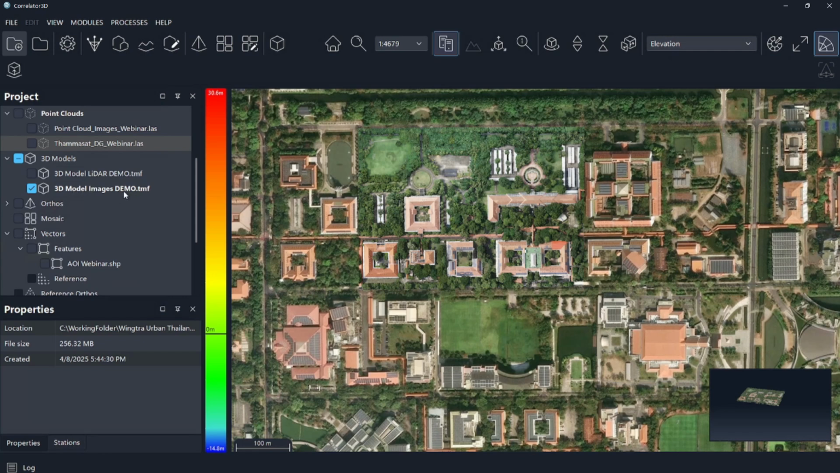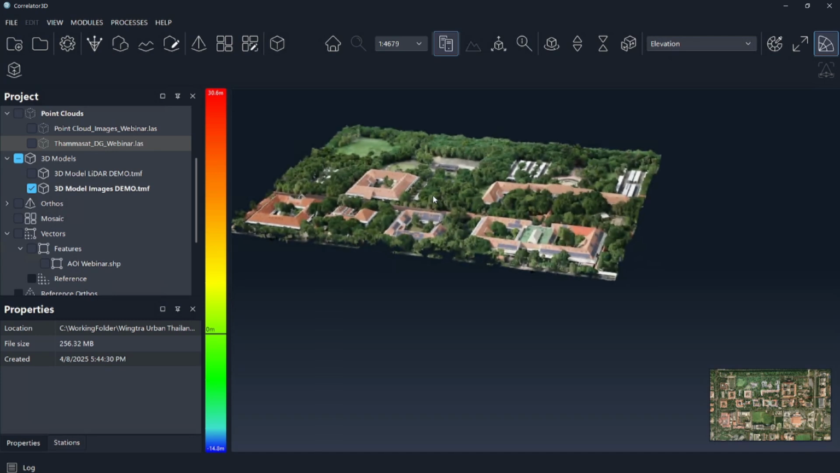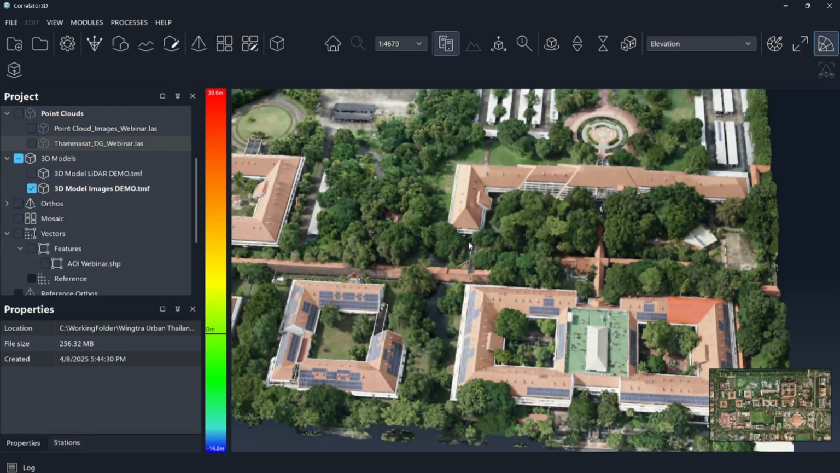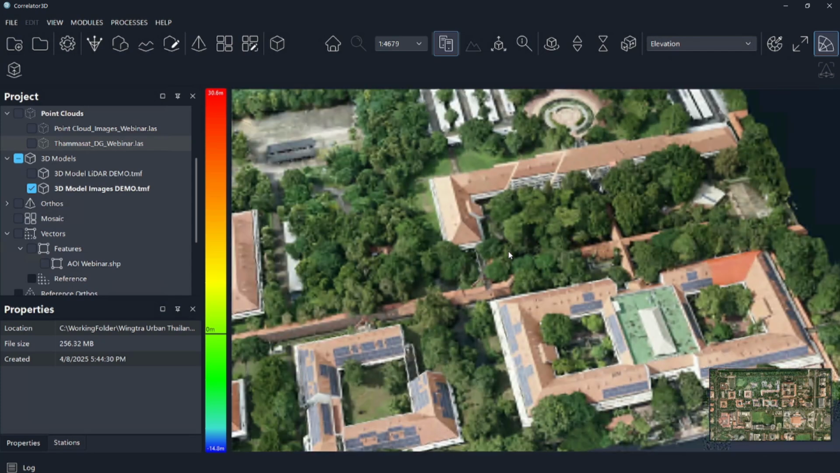The first 3D model I want to show you guys is a 3D model generated from images. I'm sorry, it's called 3D model images demo. And we'll spin it around and then we'll talk about how I generated this in Correlator. Let's go ahead and click our view option, go to 3D views, and we'll hit the full screen button. So let's zoom in here into a particular area. And I want to remind the folks, I could probably show the raw imagery that was used to produce this 3D model. But this is from a point cloud generated from the images.